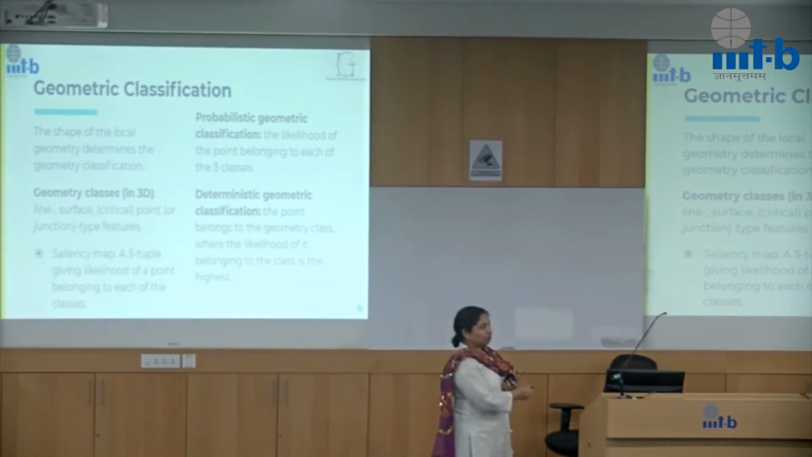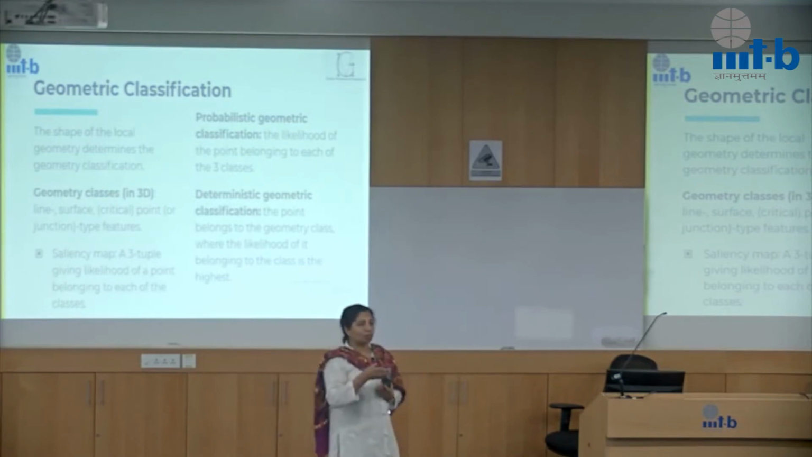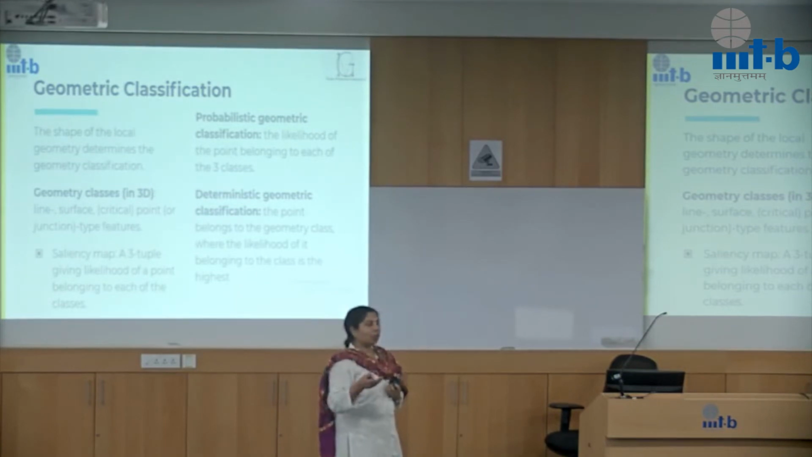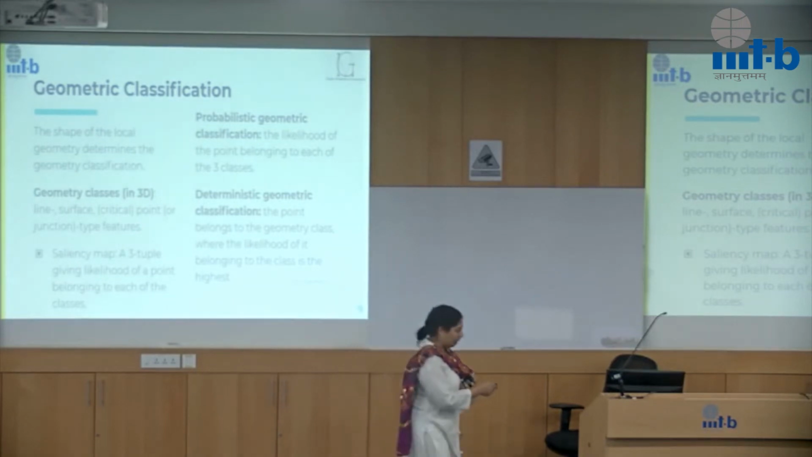And if we choose the maximum of the CL, CS, CP values for each of the points, we get a deterministic geometric classification. That means a point belongs to exactly one of the 3 classes. Here, its likelihood of belonging to any of the 3 classes is what is captured using probabilistic geometric classification. So when you apply a max function, you get the deterministic geometric classification.